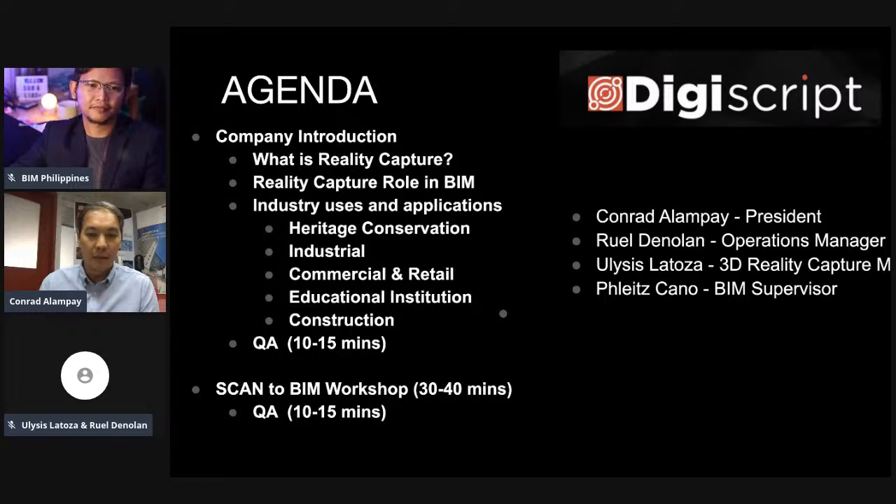I think BIM is something that's been thrown around a lot, and many people have questions what it is, what it isn't. But our focus today is really to focus on BIM and its connection to reality capture and its uses in many applications, including many of the industries you see in front of you, which is the heritage conservation, which is a big part of what I've grown to love, protecting our heritage using reality capture. We have, of course, industrial facilities, commercial and retail, and educational institutions, as well as in the construction industry.